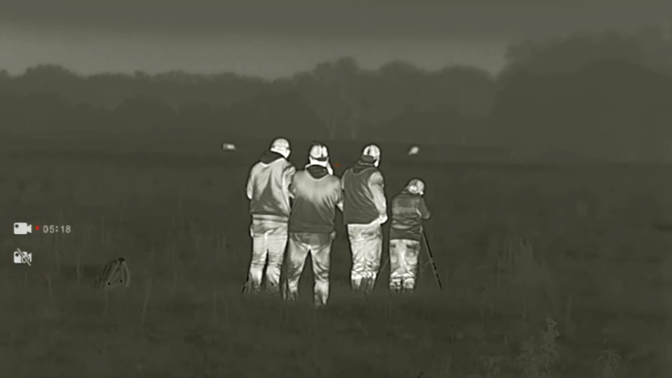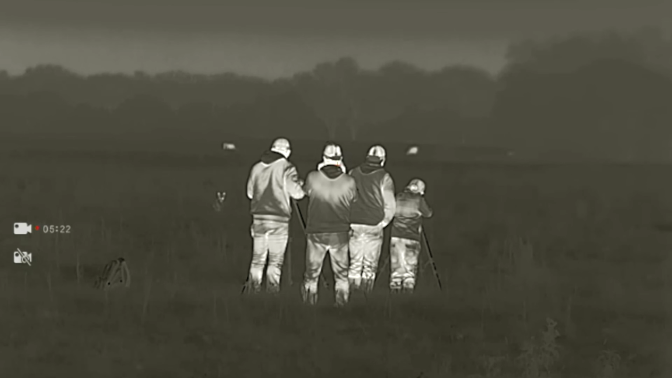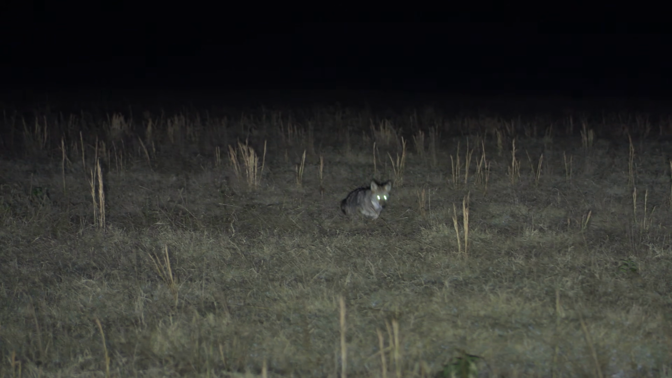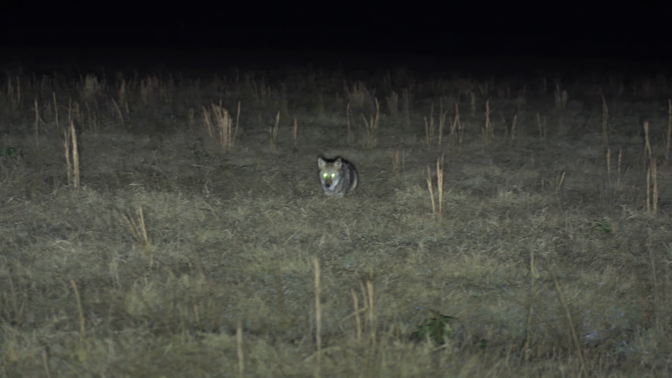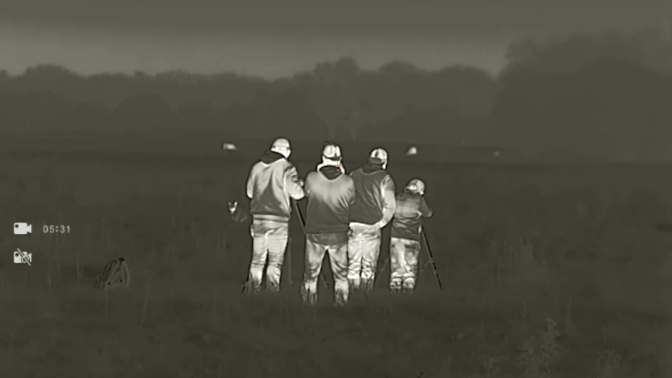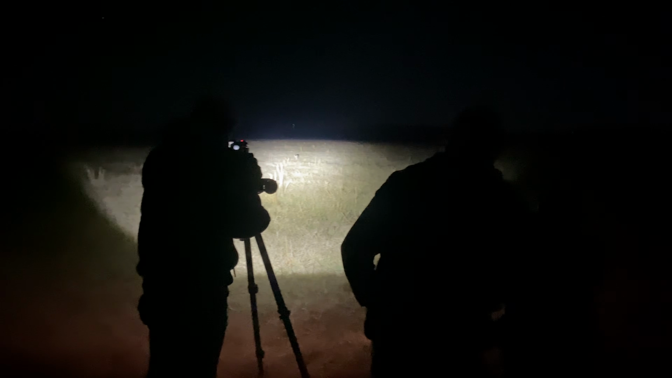So Gary set up the new compact back there just where we had crossed the fence back behind us. Being able to have that there produced a spectacular angle of footage that is hard to even explain, really. There's going to be people watching that are going to see 4 guys standing there, looking through a thermal camera, with a coyote that from that angle looks like he is just right in our laps, and he's not very far. And they're going to wonder how in the world that happened. Well, that's because we had lights.